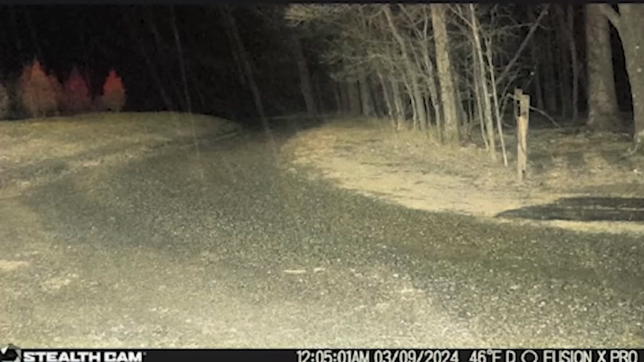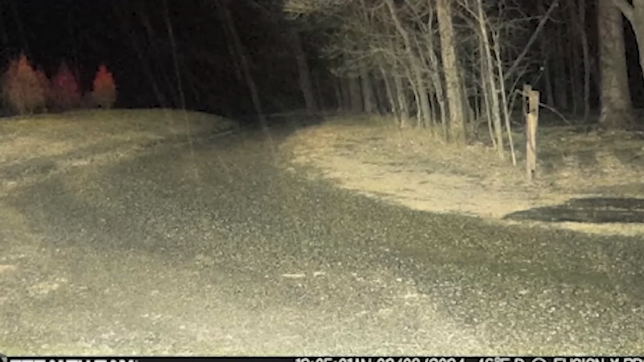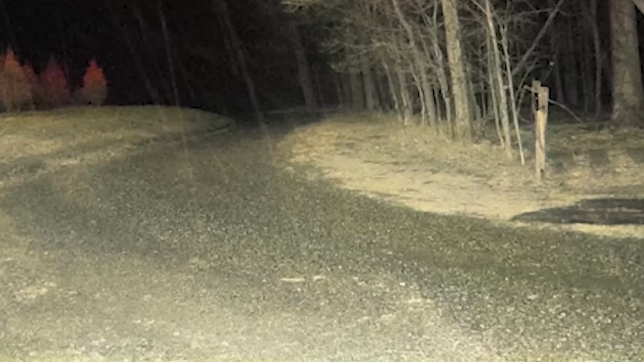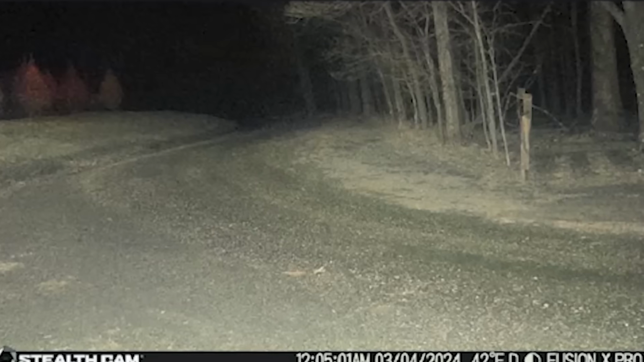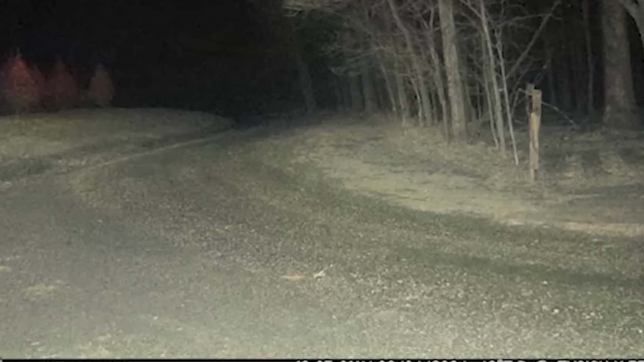Now, he also posted in the comments later that he'd switched the camera to take video instead of pictures at one point, and that the camera would successfully take video at any other time of day except 12:05 a.m., where it wouldn't take video when the sensor went off at that time, only taking a picture.